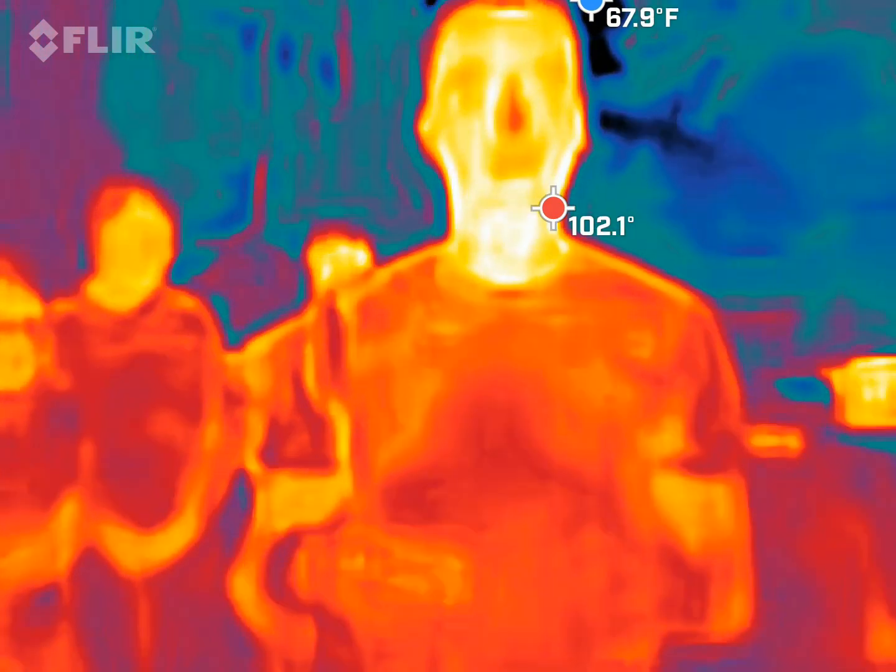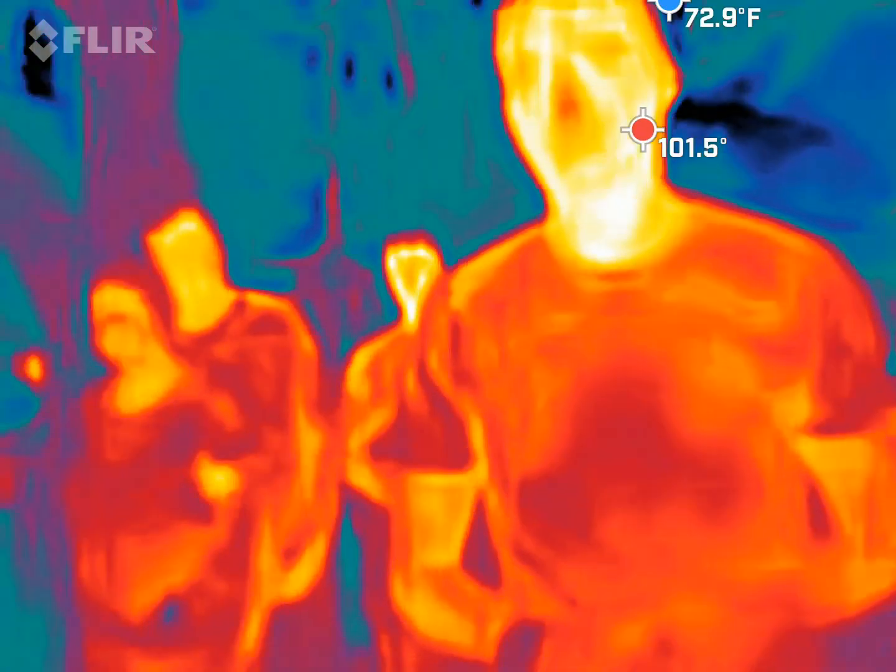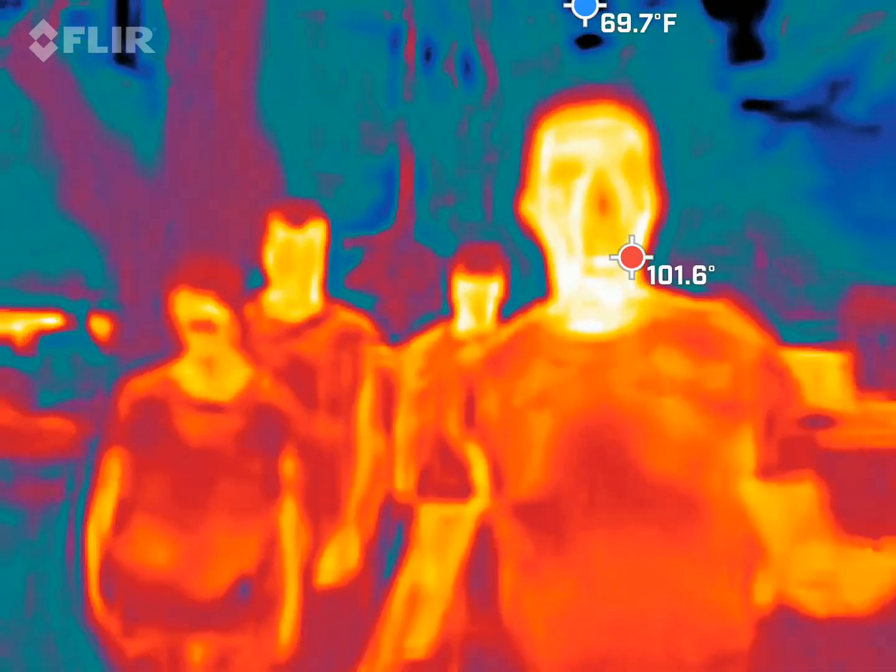Gotcha. Do you see the little dots moving around? Oh, I think I had my... Okay. I need to keep my fingers off of here. Your finger was the warmest thing in the picture. Yes. Yes, okay. So now you should be able to see those dots move around. As I'm kind of moving around you, you should find a cold and a hot spot. Yes. Perfect. Let's get into spirit boxes, because those are always interesting, right?